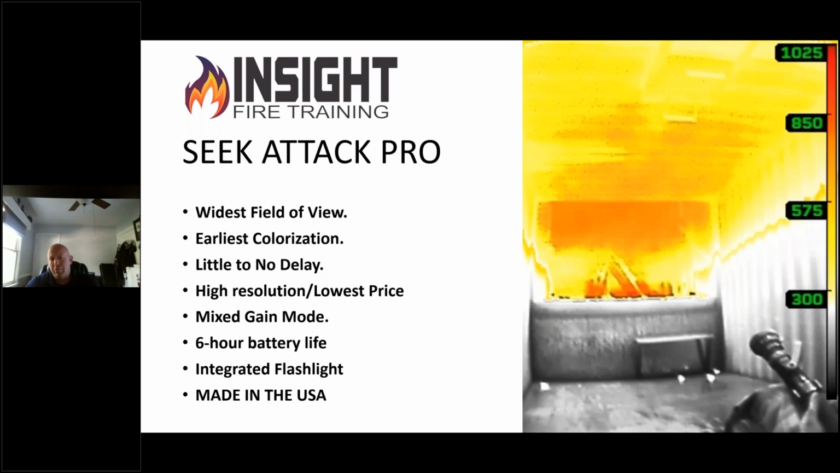If you notice when we do that, we can see the top to bottom, floor to ceiling in one shot. The AttackPRO offers the earliest colorization on the market. I know some of you who are really TIC proficient would say, wait a minute, I know some models that also show color around 300 degrees too. How can this be faster? How can this show it earlier?